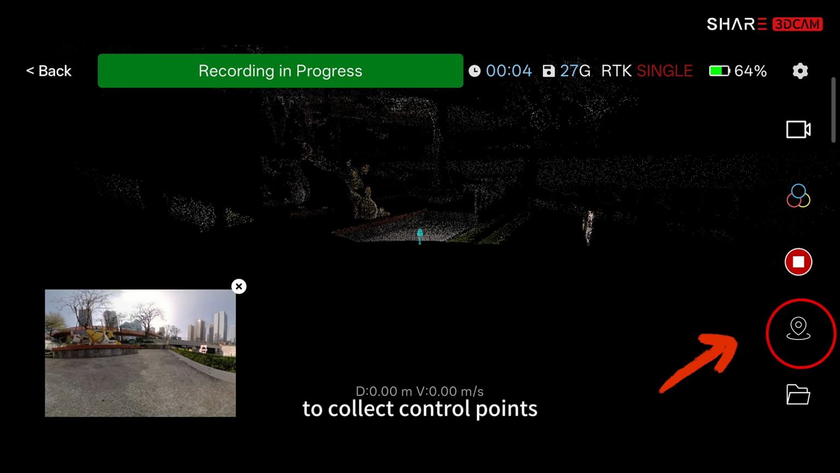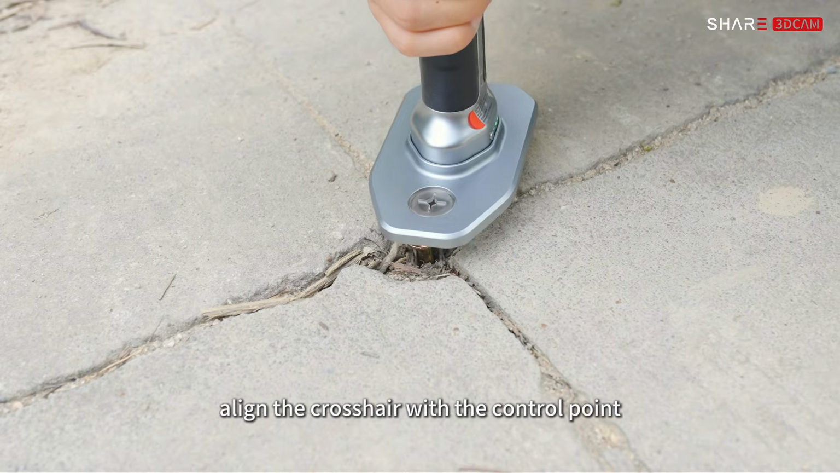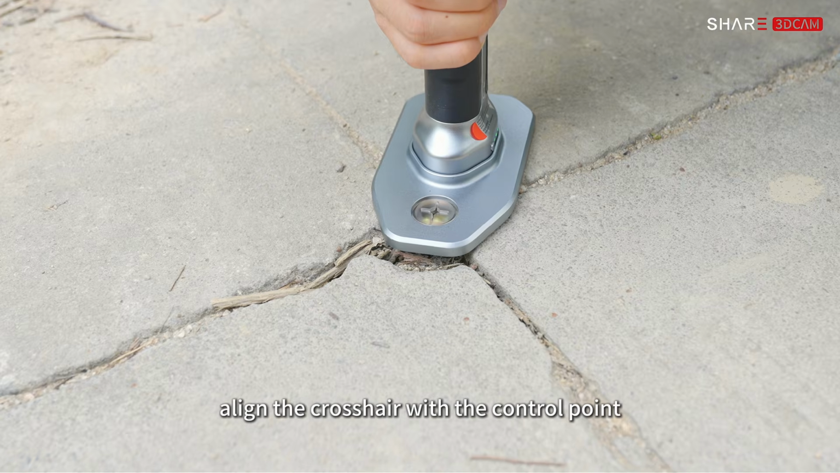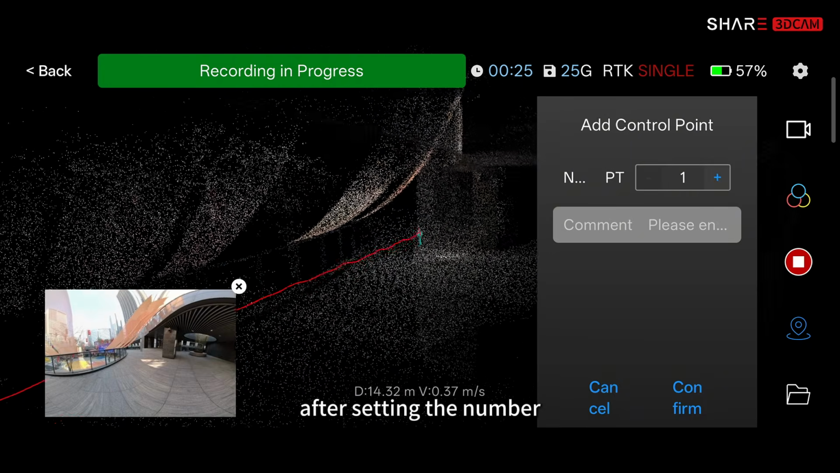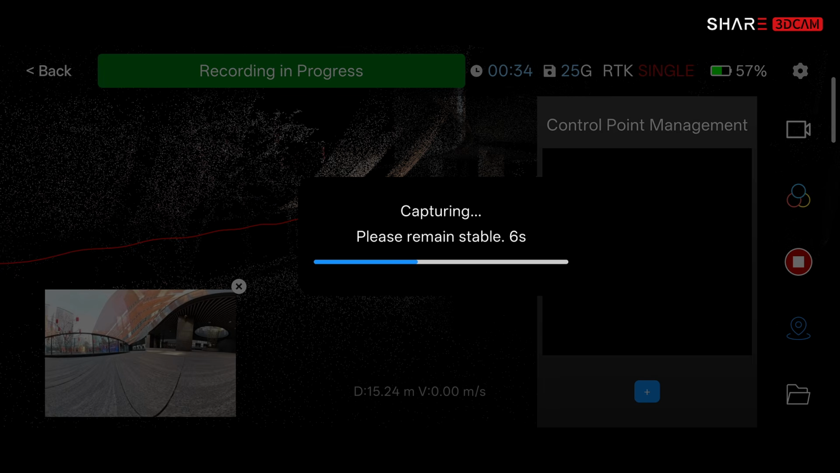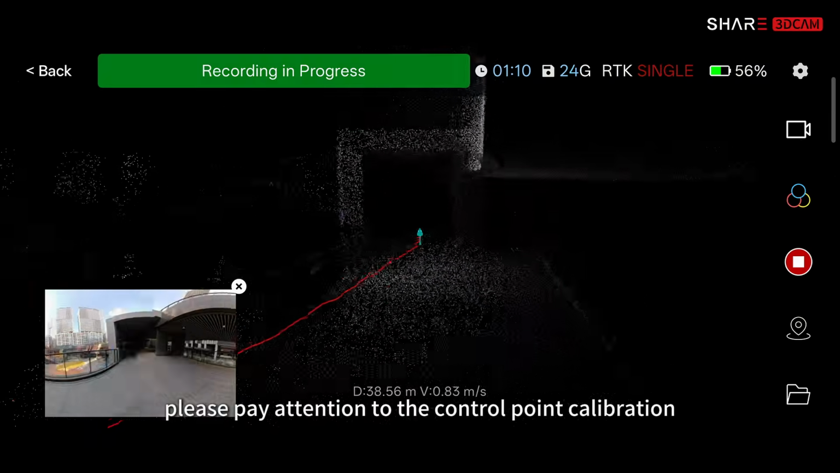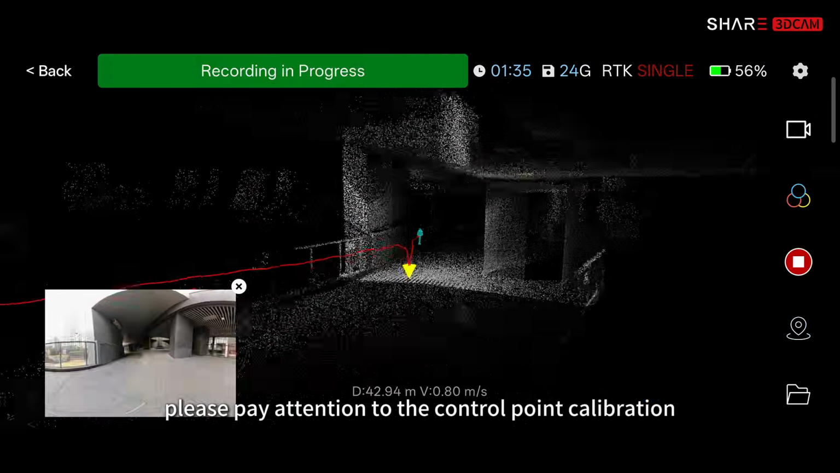To collect control points, tap Control Point during scanning. Align the crosshair with the control point. After setting the number, keep the device still for 10 seconds. Continue scanning after collection. When using the control point function, please pay attention to the control point calibration.